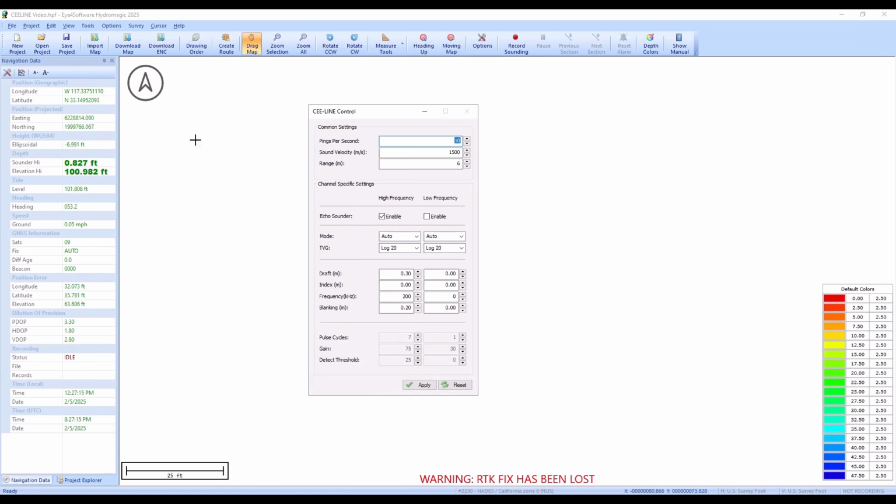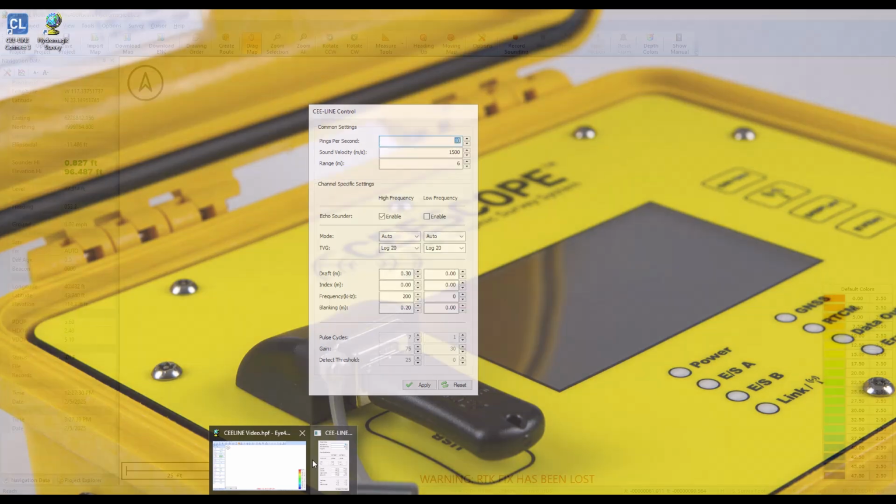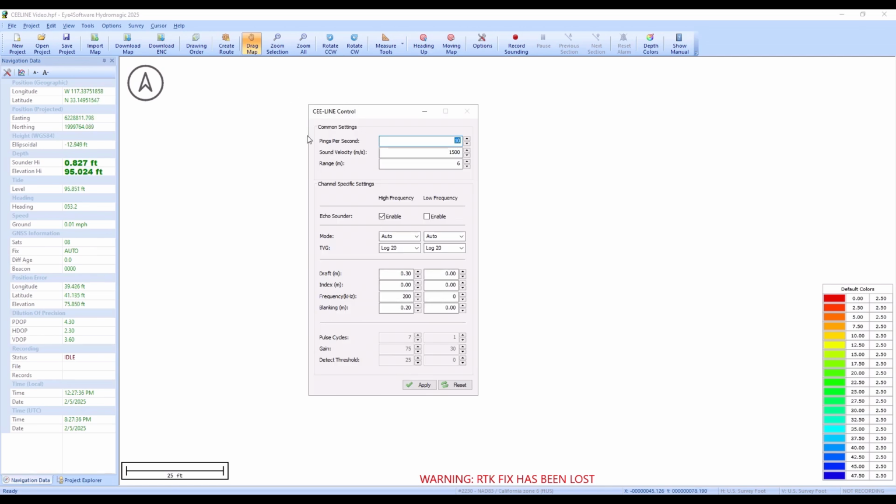When we install the CEE-LINE plugin, this CEE-LINE control dialog box will be hidden underneath the main program icon. So it won't appear automatically, but if you hover over the program icon on your taskbar, this will appear. It's a bit hard to see because I don't have the video recording that section of the screen. But if we hover over the Hydromagic icon, you will see this CEE-LINE control is active, and you can highlight it and it will appear.